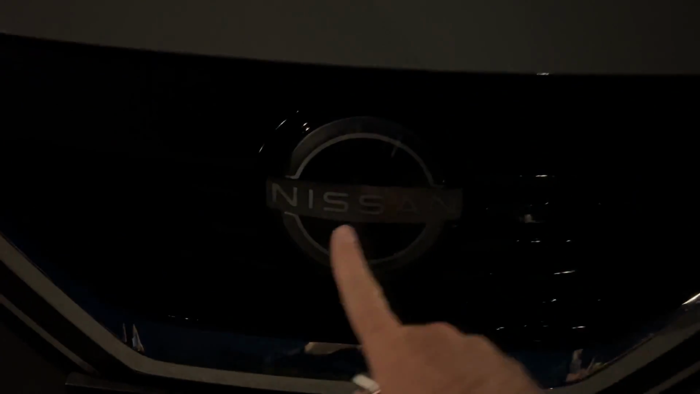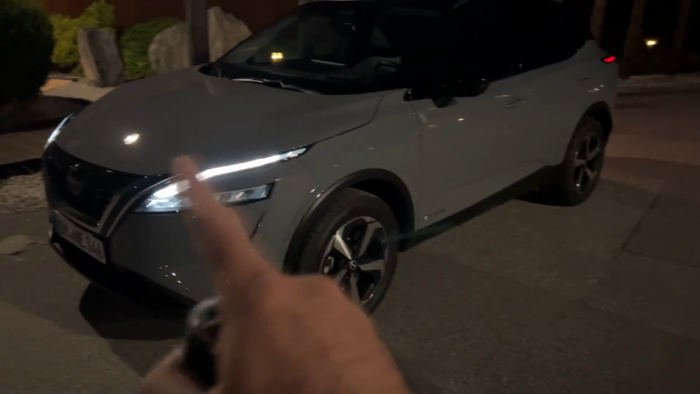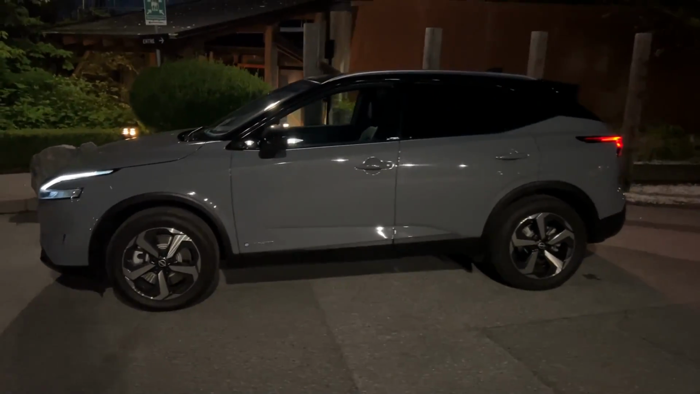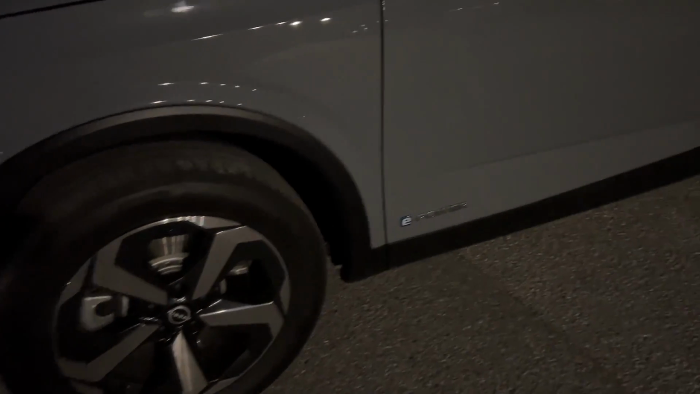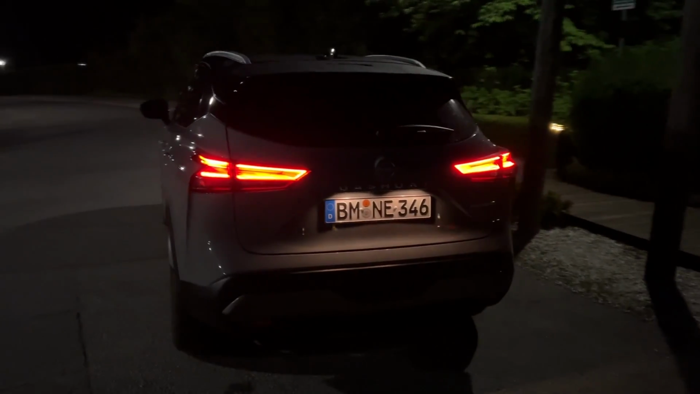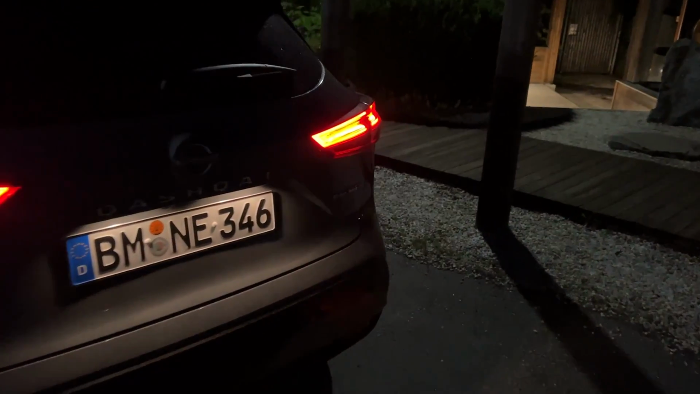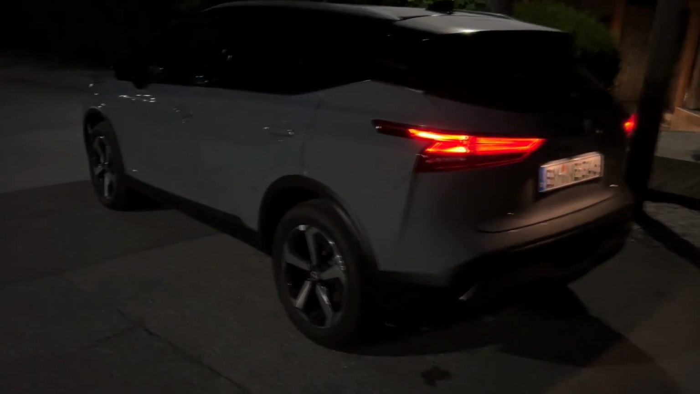First thing you'll notice is the new badge. Very nice daytime running LEDs, as they also turn into indicators, which you just saw. Side profile, 4 meters 43 is the length. This car has the lovely diamond cut wheels, e-Power lettering on the side. Let me unlock it once again so that we get the lights at the back. There we go. And this is the view from the rear. There's also an e-Power lettering here. But today's video is all about the night drive, so without further ado, let's jump on board.